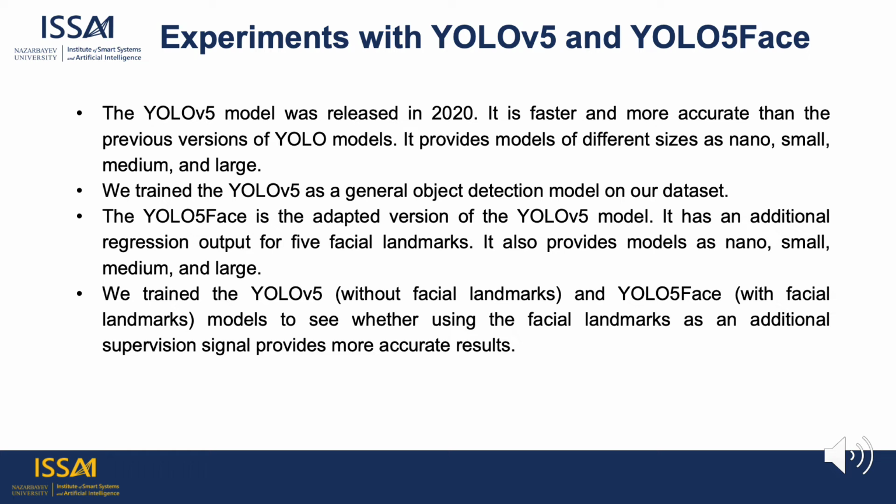on our dataset. The YOLO v5 model was released in 2020. It is faster and more accurate than the previous YOLO models. It provides models of different sizes as nano, small, medium, and large. We trained the YOLO v5 as a general object detection model for a single class face.